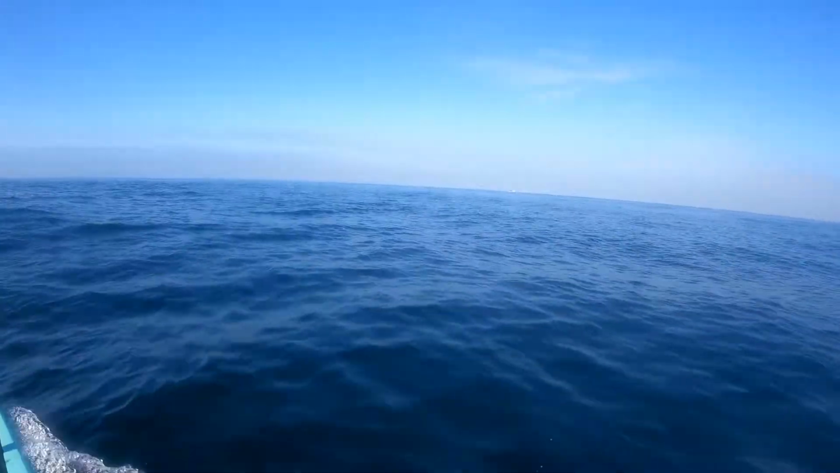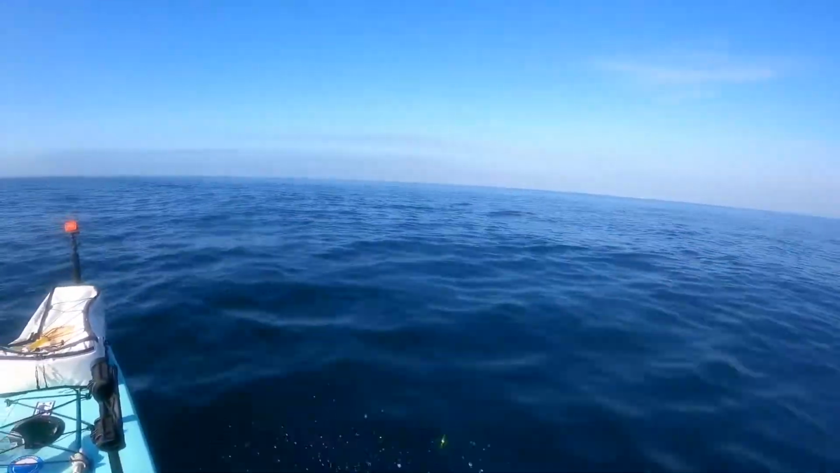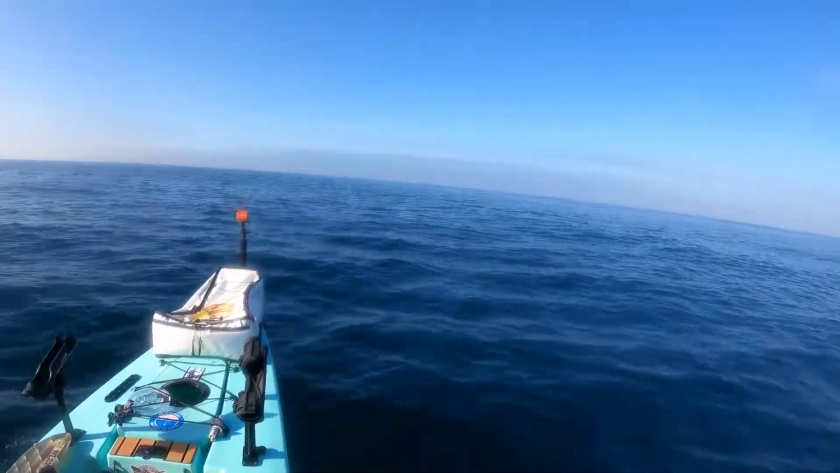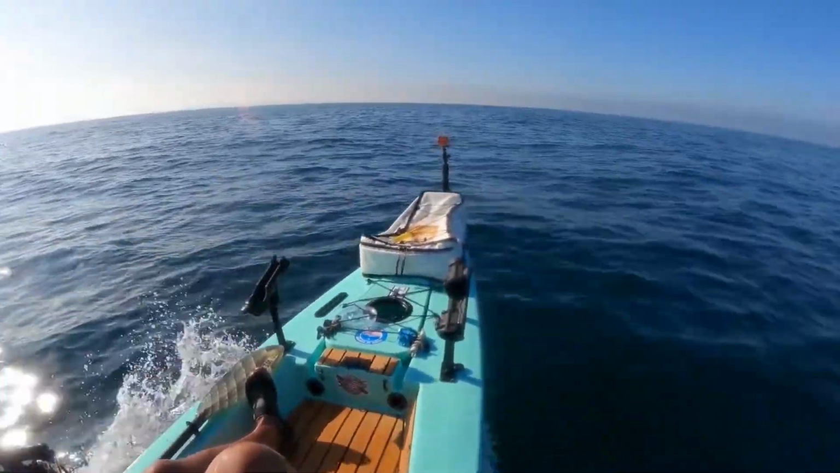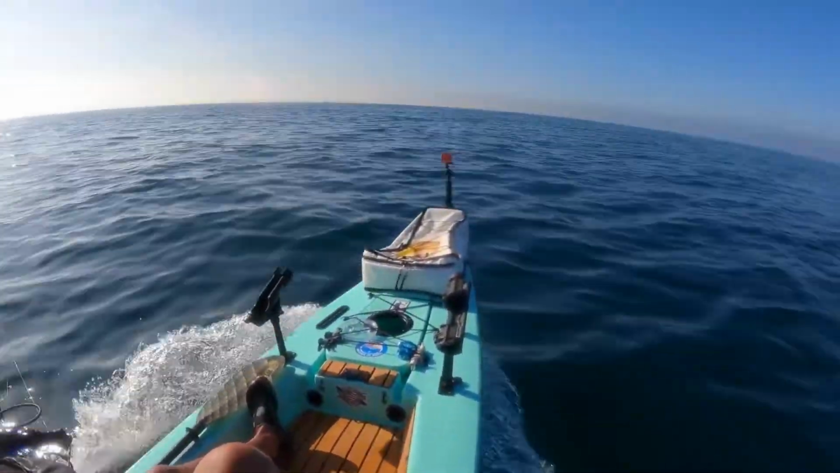Skiff up there. Bird action area. Right, dolphins up ahead.